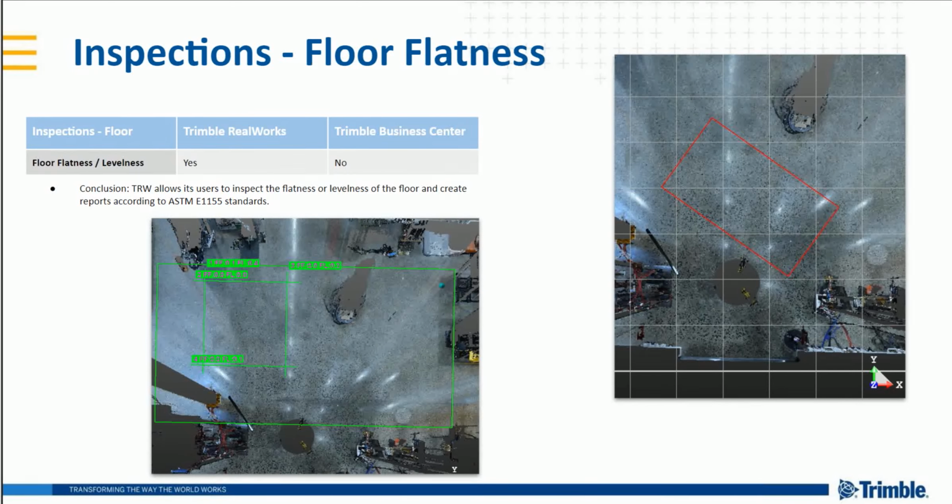RealWorks allows users to inspect the flatness or levelness of the floor and create reports according to the ASTM E1155, my favorite standard, which is, Jason, as far as I know, an industry standard. It's the industry standard, correct? Well, it depends on where you live, but for US-based people, it's a popular standard.